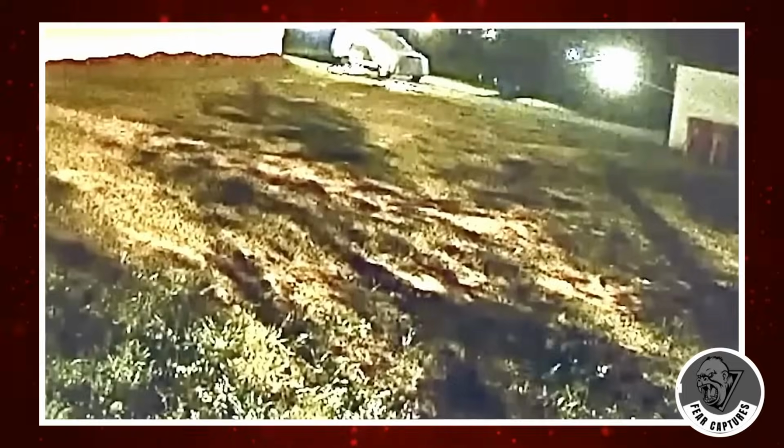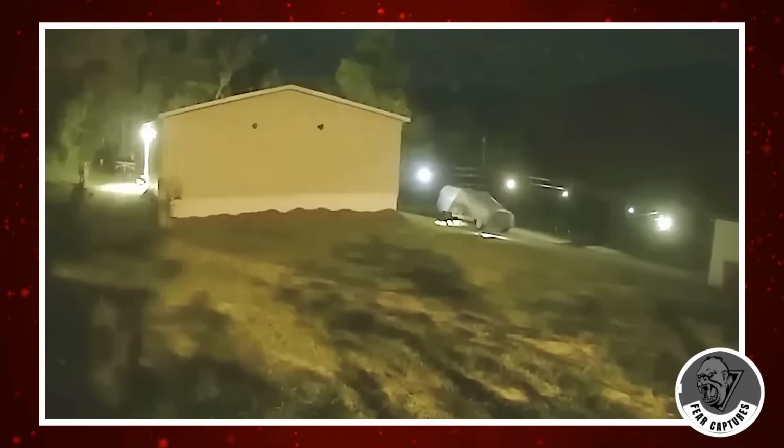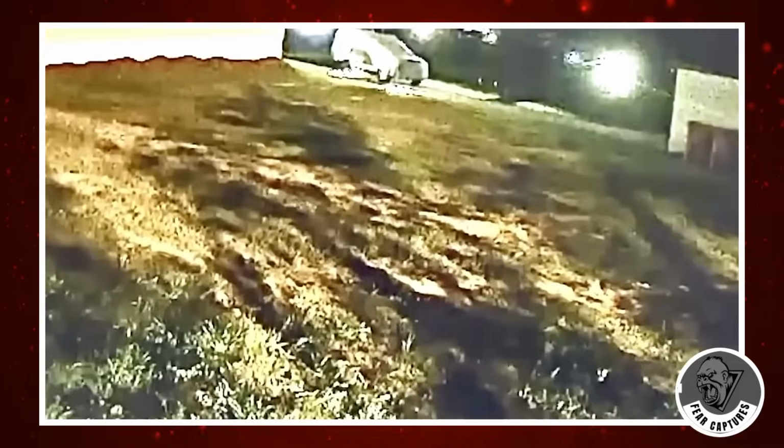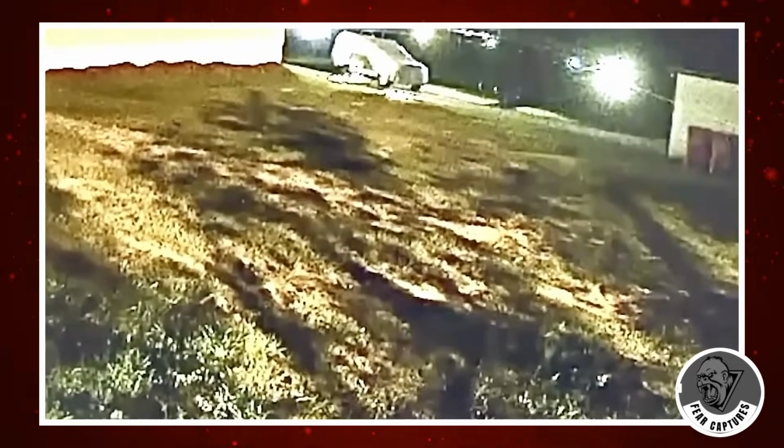What captivates our attention is the sheer size of the shadow. An imposing figure with a hunched back and remarkably long arms. It maneuvers with an eerie quietness, and were it not for the alarm, its presence might have slipped by unnoticed. This prompts a compelling question. Could this enigmatic shadow be linked to a renowned cryptid?